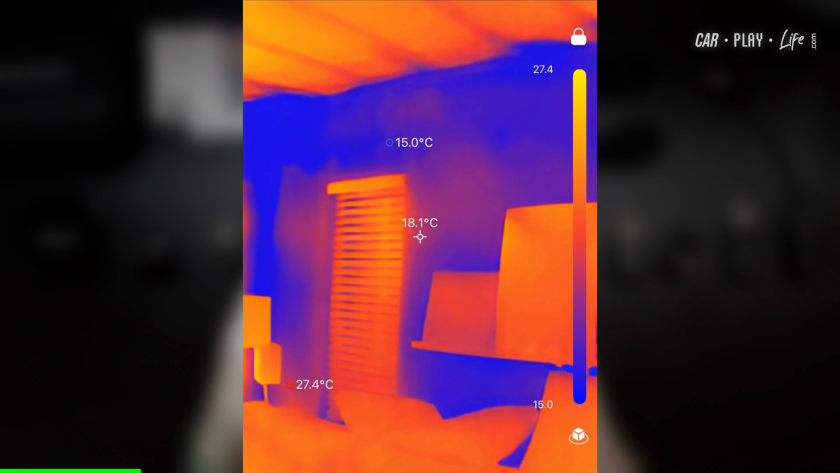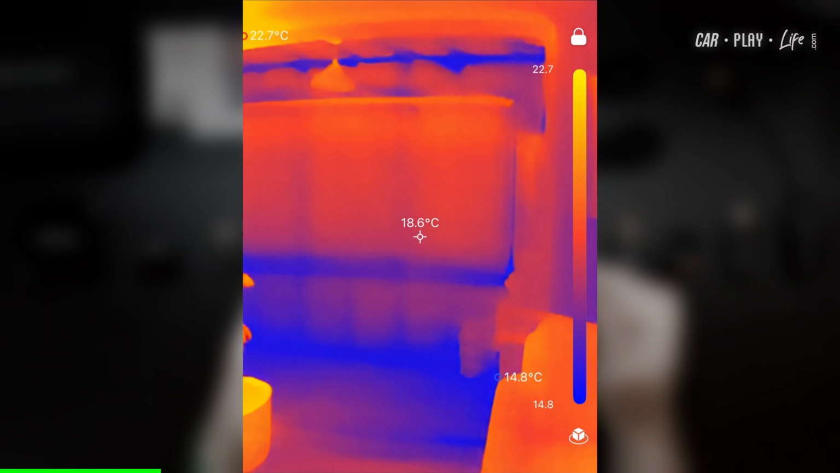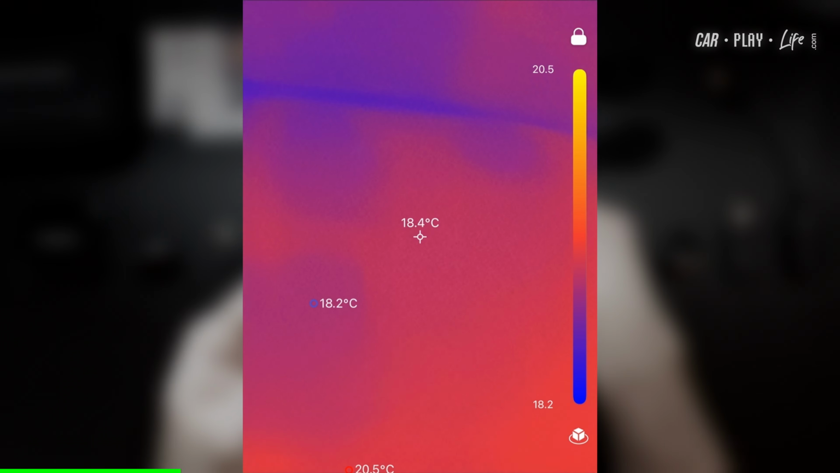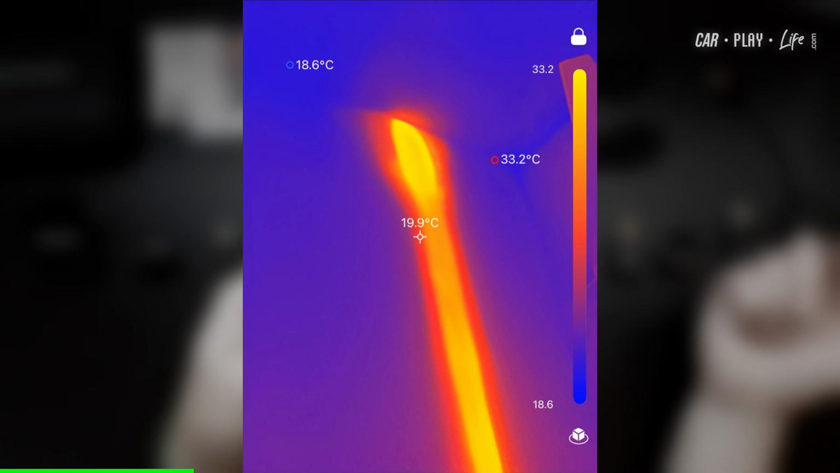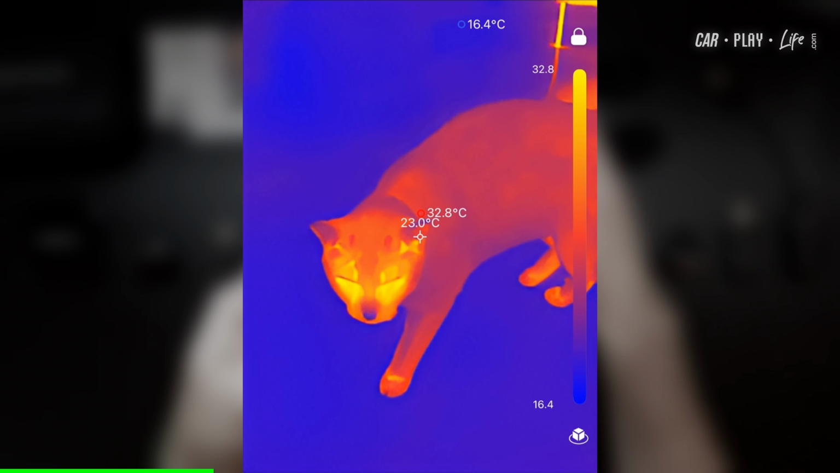experiment. Now I went around my home to check out various locations that I thought this thermal imaging camera could actually help provide, and there were some really good insights, such as finding cold spots around certain areas that lacked insulation, through to this particular one where I saw how the heating was getting into my recent extension and where it's coming down through the wall. And with a little bit of fun, you can try out your pets as well, like this one here.